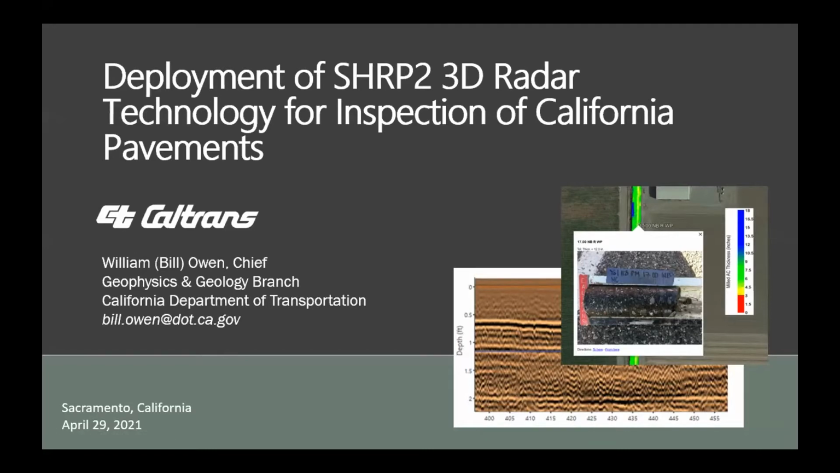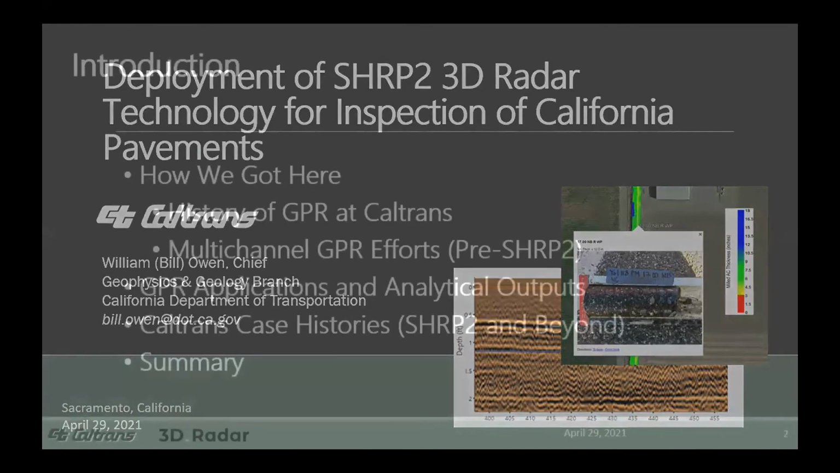And for a little bit of background, the Geophysics and Geology Branch acts as an internal consultant to the California Department of Transportation. We provide geophysics and NDE services throughout the state to support our infrastructure projects. Our clients, if you will, are all internal to Caltrans and include our project design, our construction, our maintenance, and our inspection offices.